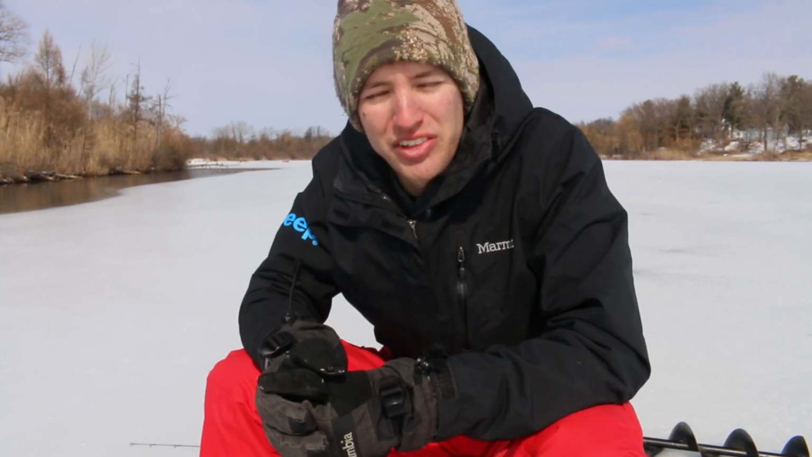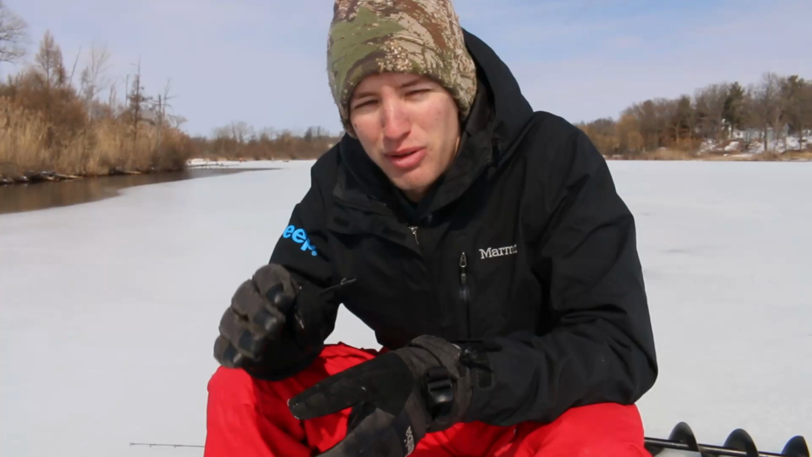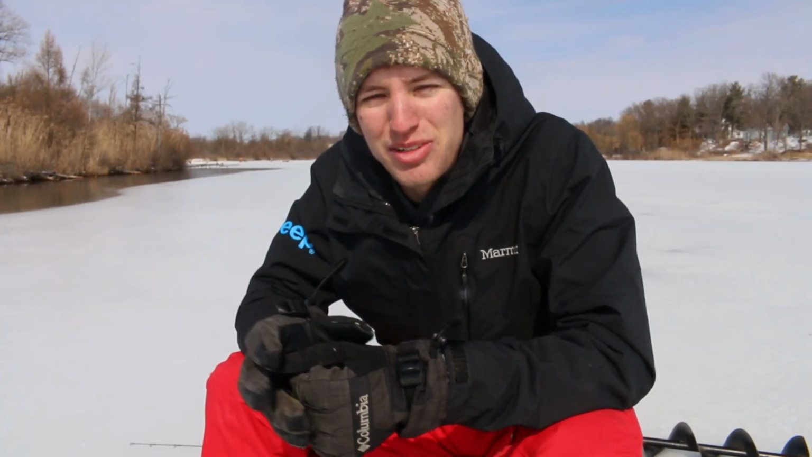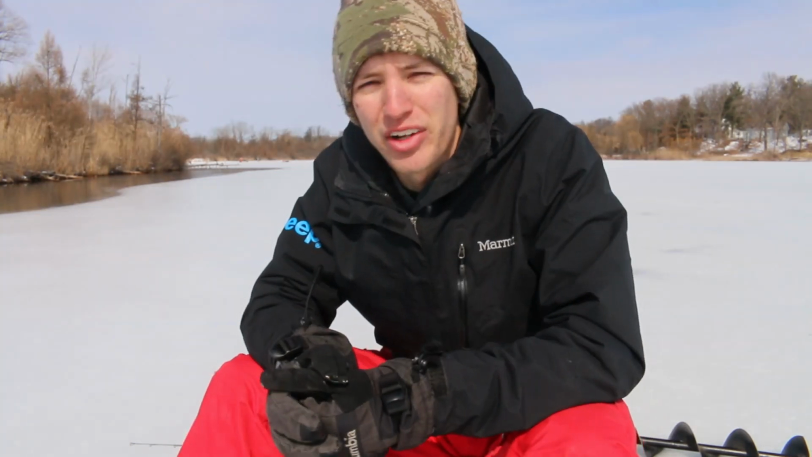So now that we mentioned bass, let's talk about bass. Bass are a little bit slower moving, they tend to be more methodical about choosing what they eat, and you'll notice there'll be a much bigger mark. They might be there a little bit longer than a perch will, but they're still not going to be there for very long. They tend to not stay beneath your hole for very long before they decide to eat or leave.